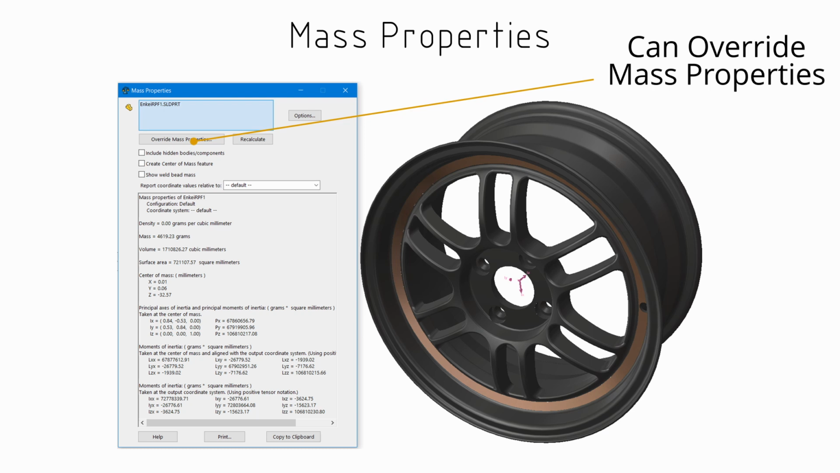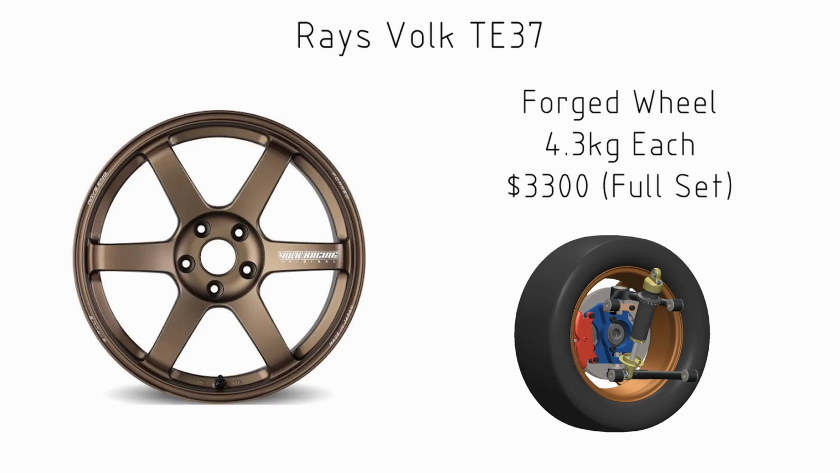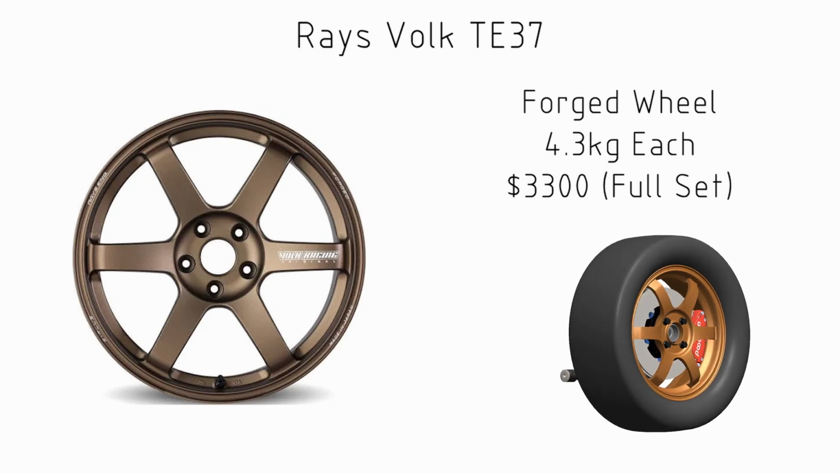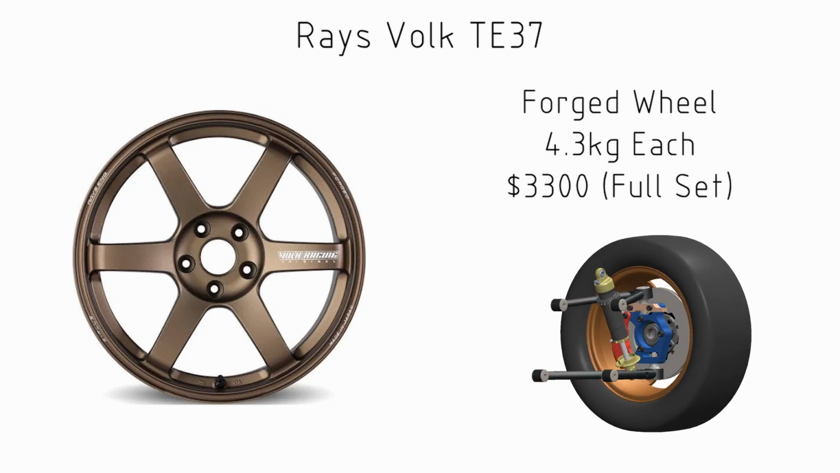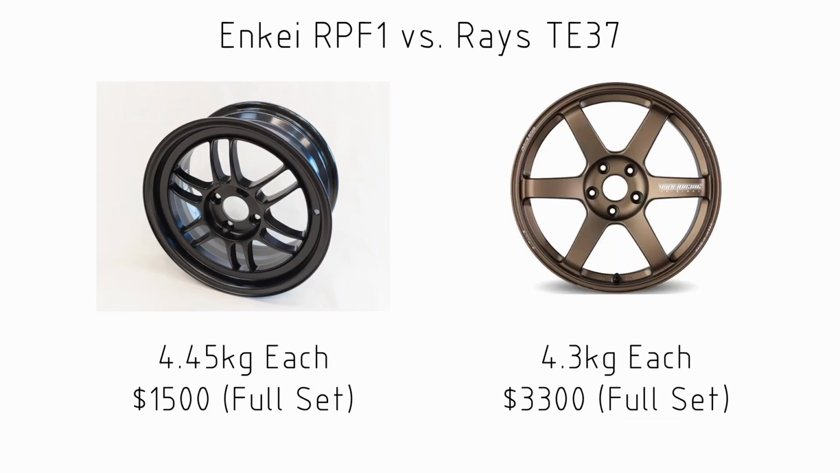So an obvious question is, now that we've gone through the process of scanning these wheels and modeling them, is it a really good solution for Project 171? I had initially modeled the car using a Rays Volk TE37. These are a really good forged wheel, and each wheel comes in at 4.3 kilos, and the total cost for 4 wheels was going to be $3,300. Now these Enkei RPF1s, they're 4.45 kilos a wheel. And so that's a total of 600 grams extra for the whole car.